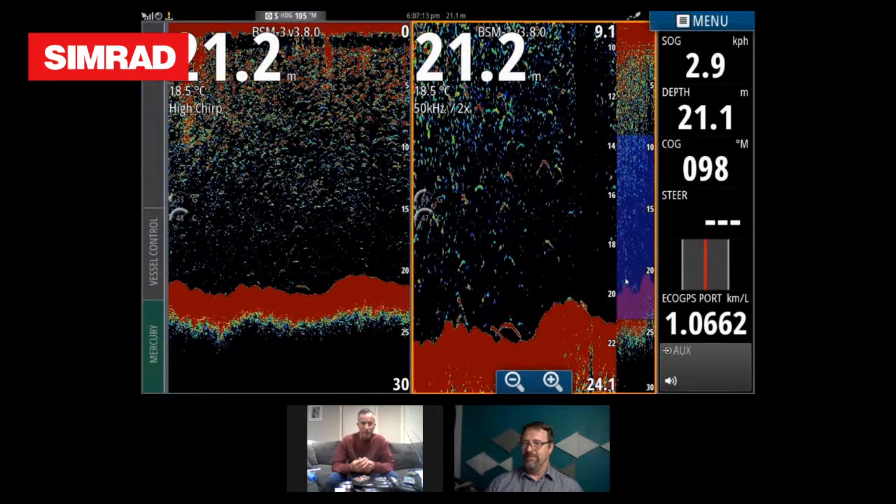There we go. So what do we got here? We've got high chirp and we've got 50 kilohertz. We've got 21 metres of water. This is tidal. This is Western Port. You can see all the clutter coming through on the high chirp.